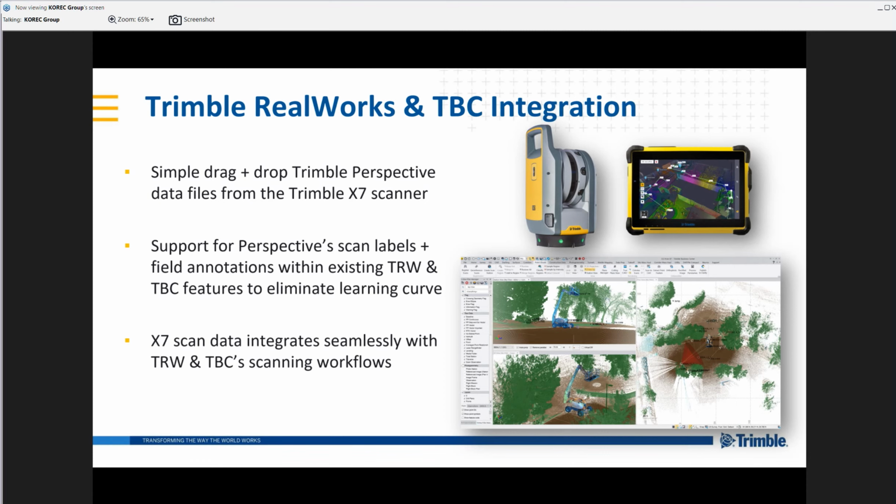A big advantage here is that the labels, the field annotations, the measurements that we've taken will actually be brought out within that project. If we have a number of annotations, a number of on-site measurements, and that project was opened in Trimble RealWorks or Trimble Business Center, those annotations would come with it.